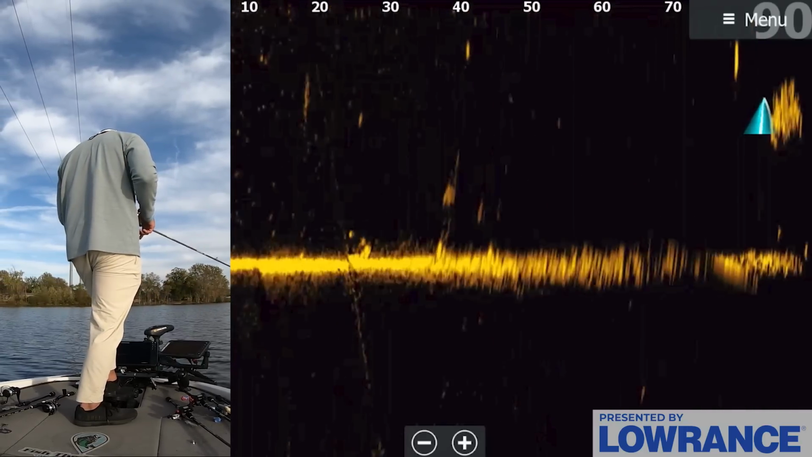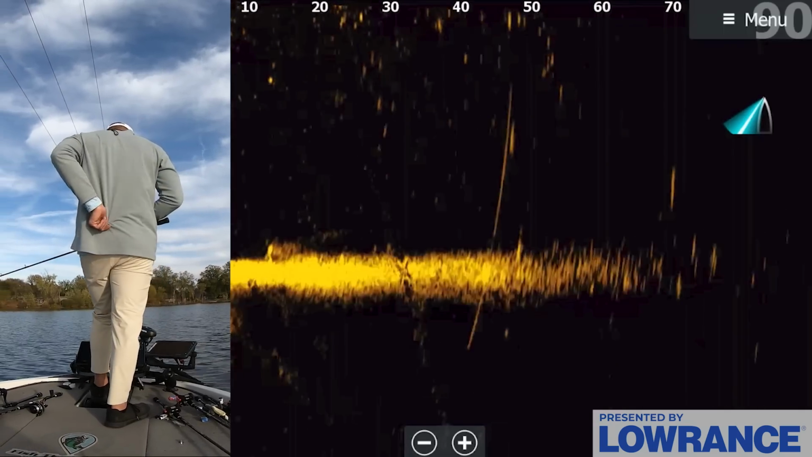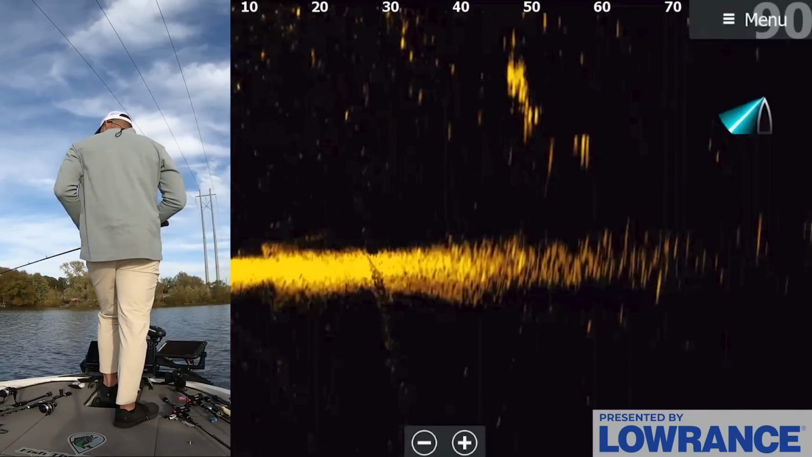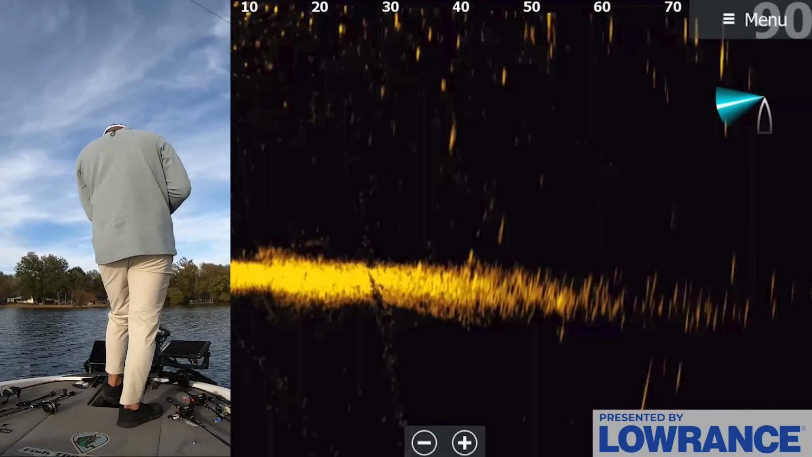And now that I have the crankbait in my hand, I just want to throw a crankbait. Let's go through this little deal. There's a little rocky spot we marked over here. I'll see if I can just crank this really quick, just for fun, and see if we can catch one. Well, my camera cut off there at some point, so we're just gonna cut to the end here, guys.